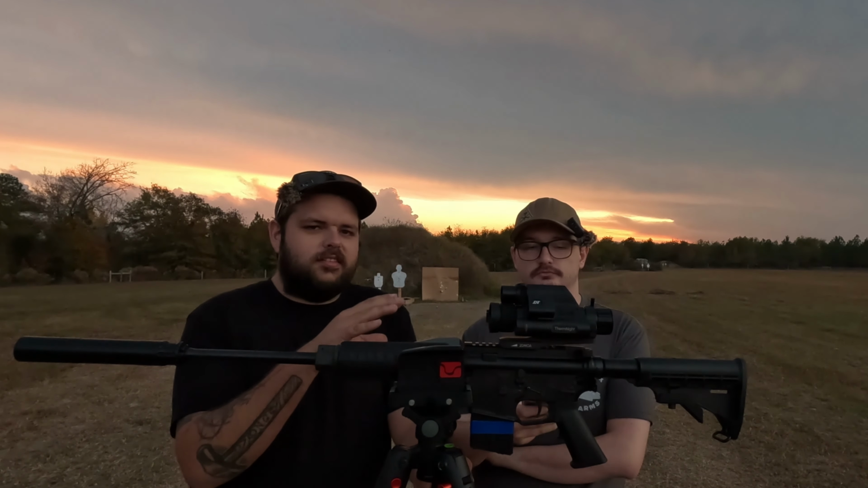I think it's like a 5x. I think that's what it starts at. So when you're in picture-in-picture and it's on a 5x and you're on a 1, it just confuses me. With the 225R, I really enjoy the picture-in-picture because I'll set the little picture to be the thermal image and the main picture to be the digital. And as I'm scanning, if I see a white dot, I can flip over to the night vision and figure out what it is.